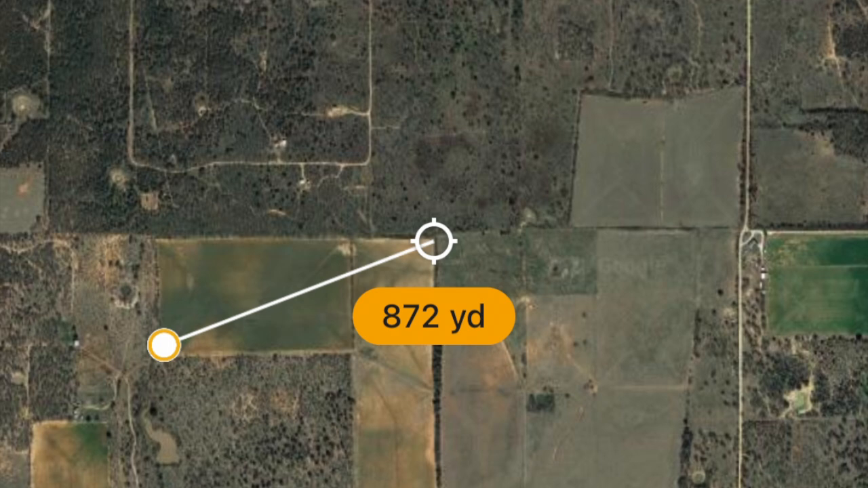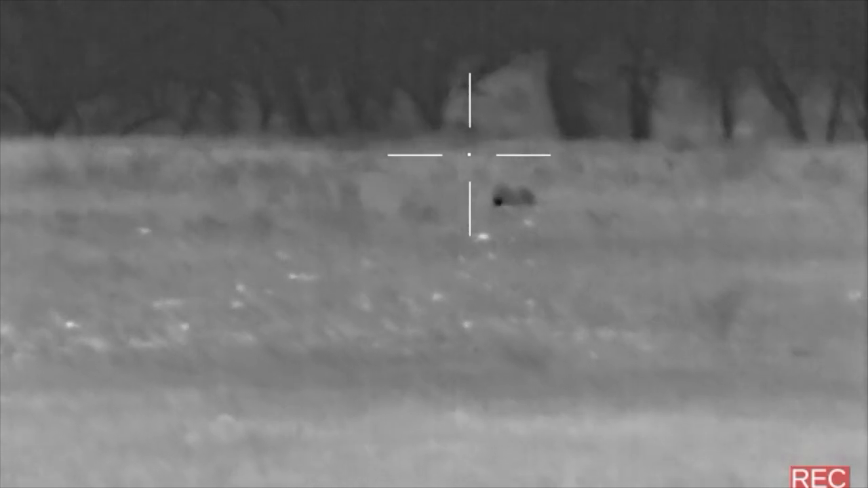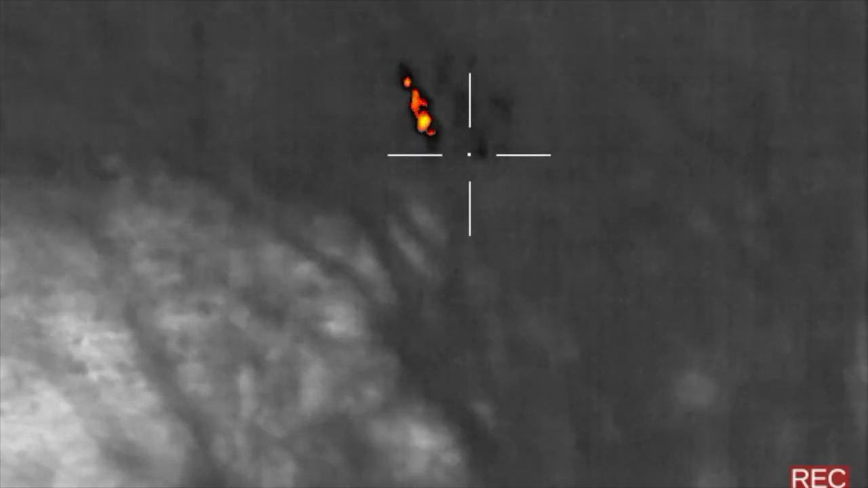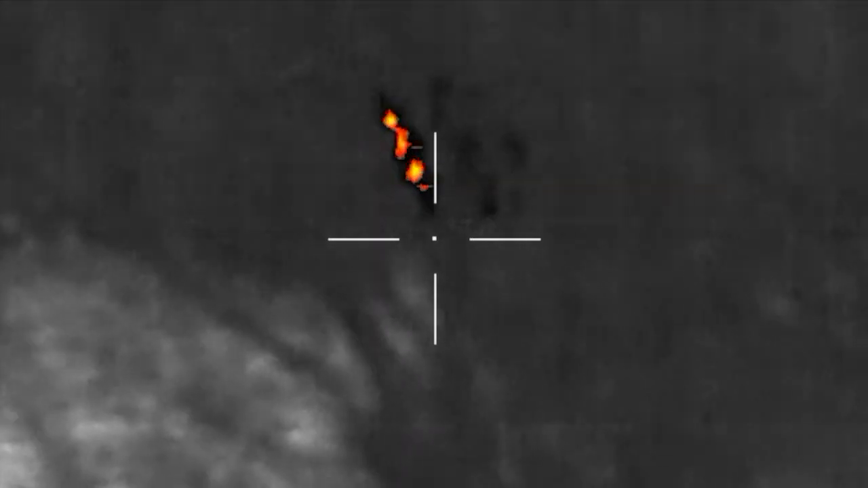I went over to the big field, fully intending to try to call in a coyote, but as soon as I got into the area, I heard my neighbor shoot. Not being able to identify his location, I decided to call it a night. On my way back, I gave it one last scan, and I couldn't believe, but there was a boar in the barn. Boar in the barn.